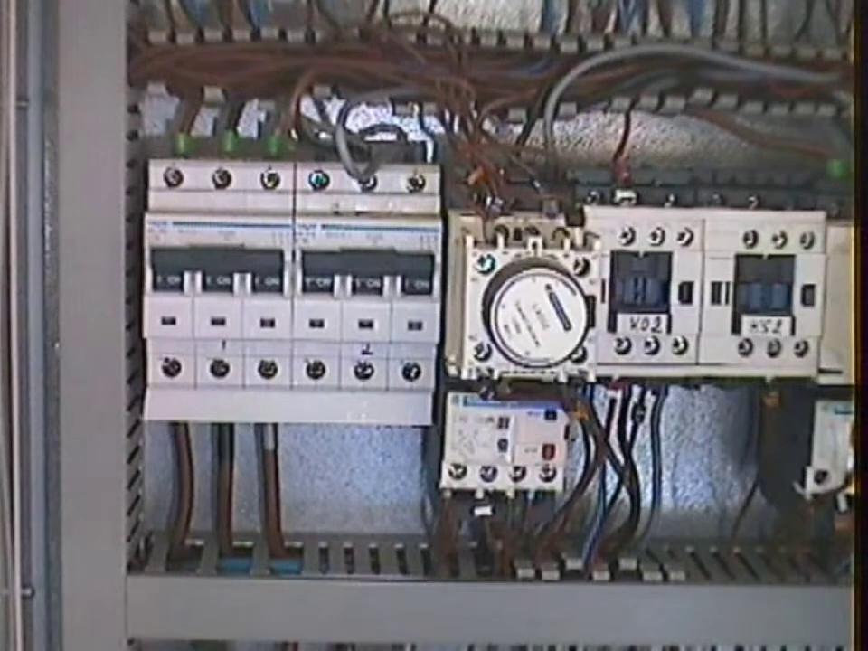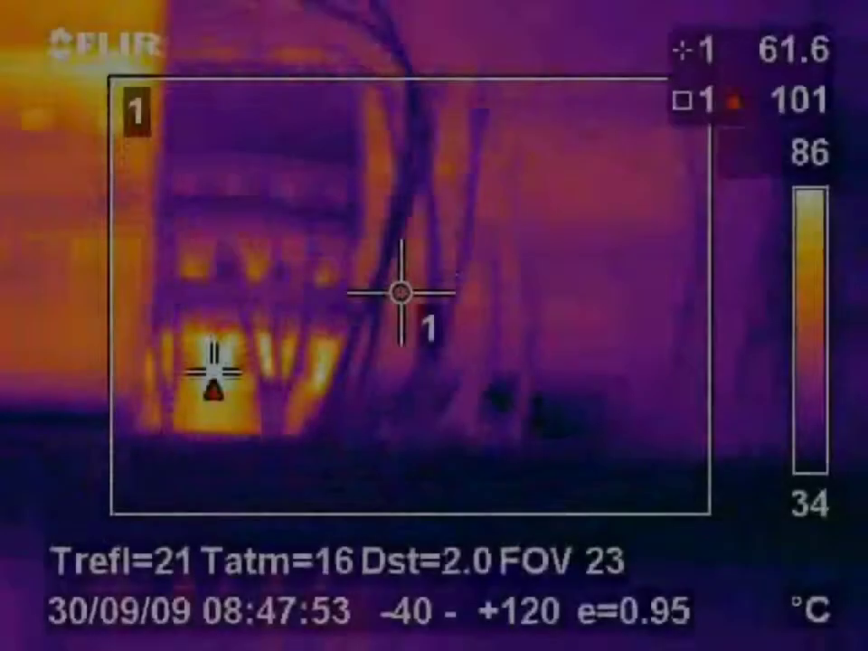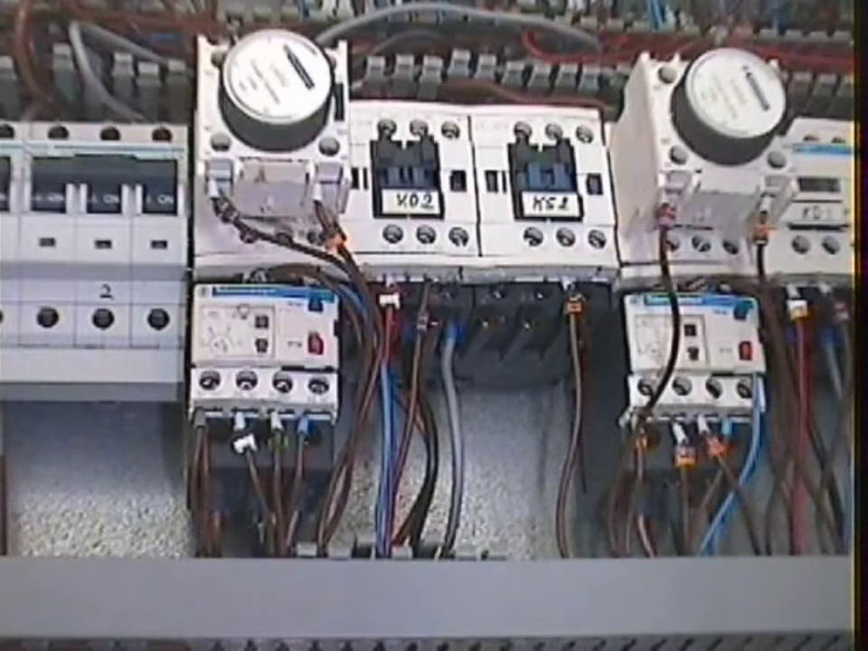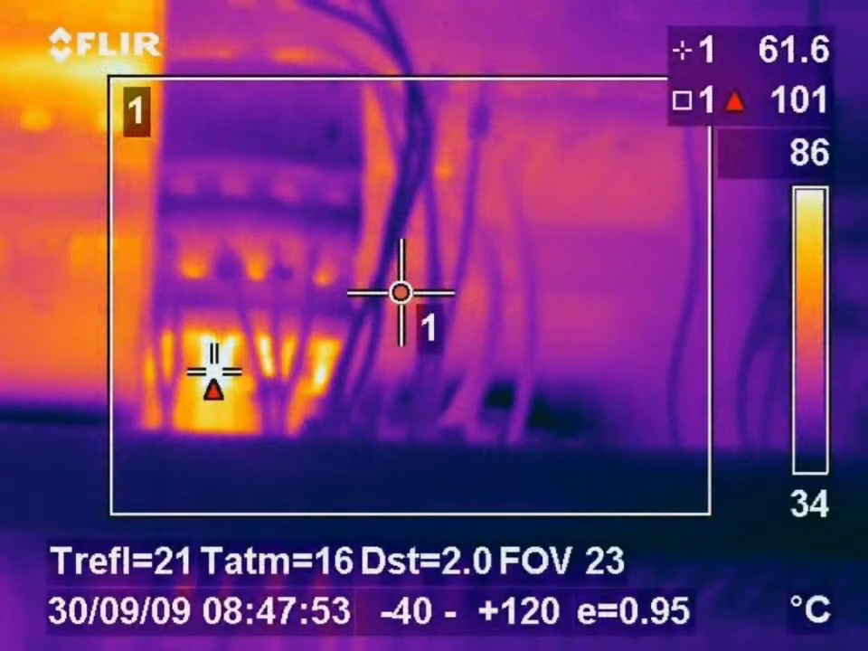The following images show some star delta starters for 2 pumps in a plant where there were not thought to be any faults as the plant was relatively new. The infrared inspection quickly highlighted some critical faults which not only risked the destruction of the control cabinets but also damage to some very expensive pumps. Again, the faults were found in time and only the faulty equipment had to be replaced. No damage was incurred to any other equipment.